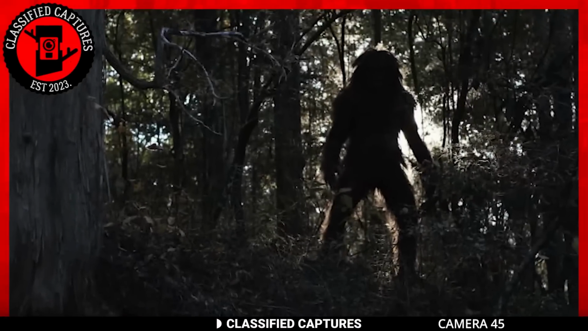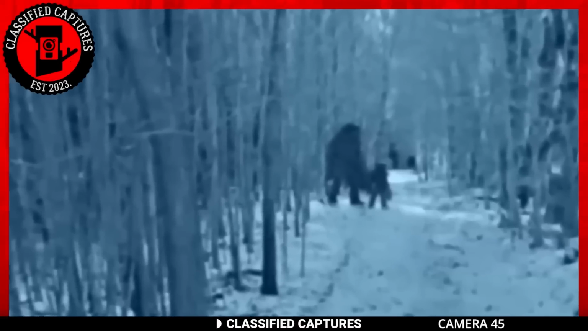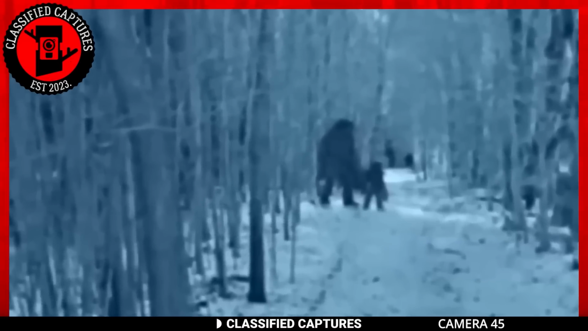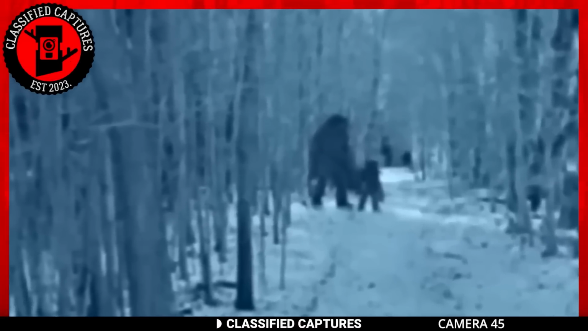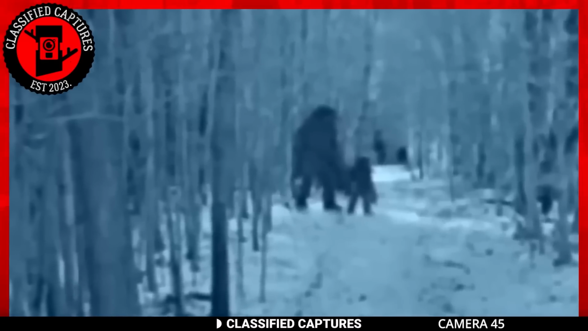Have you ever wondered what the child of a Bigfoot might look like? Well, want to know more? This intriguing photo was captured by a motion detection trail camera, revealing a large humanoid creature walking through the woods with its young. Now, think about it.